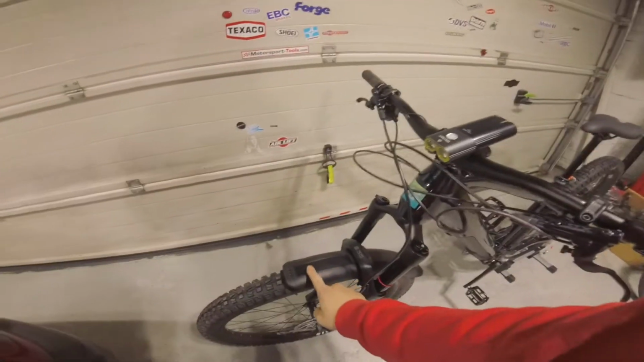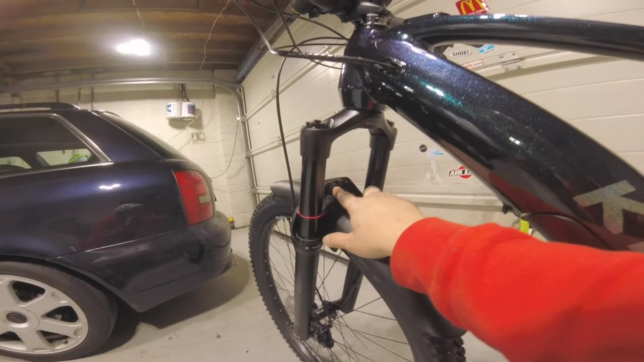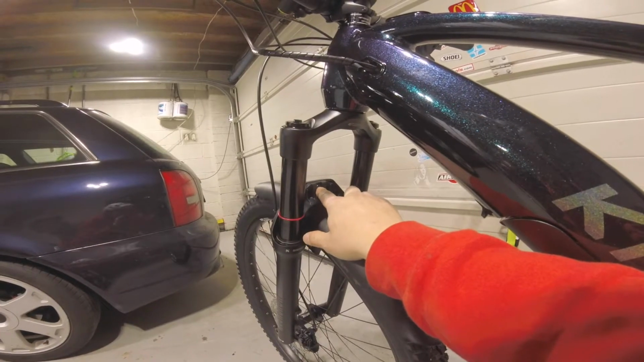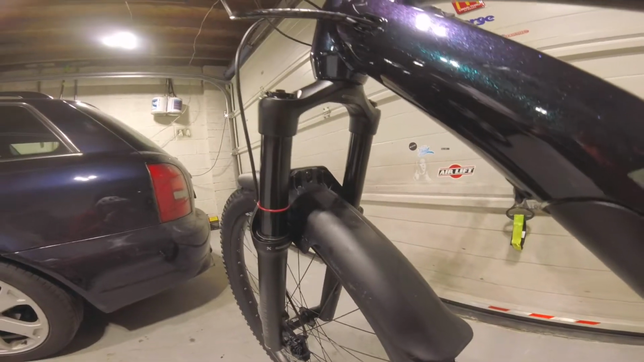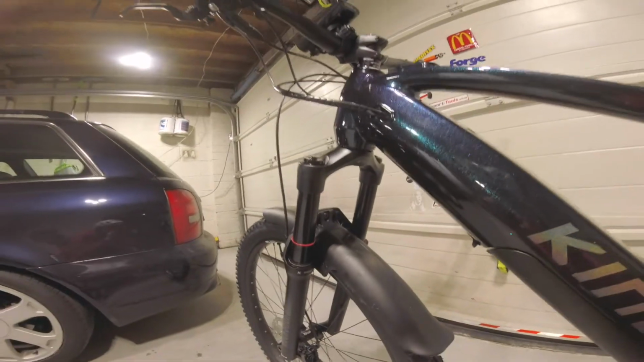Oh, this is an additional thing. Rapid Racing Products bolt-on mudguard. So this actually has an M4 bolt that bolts it to the fork brace instead of zip ties and stuff. Pretty good, really stable. Quite like it.